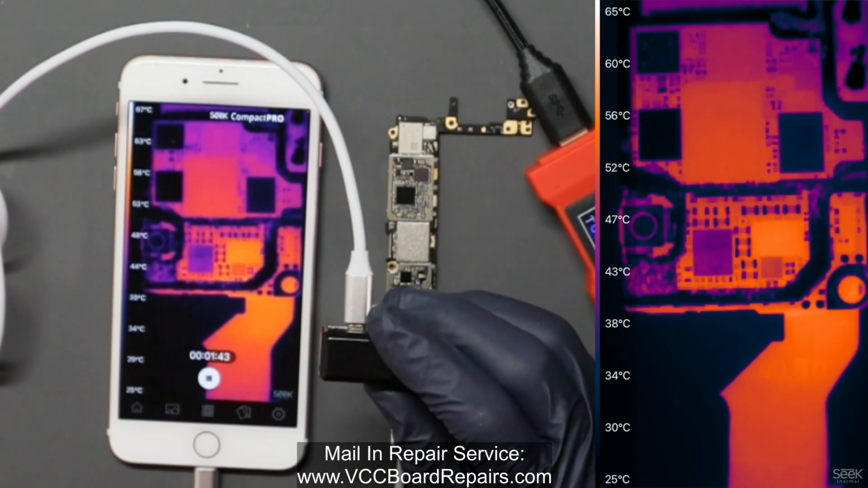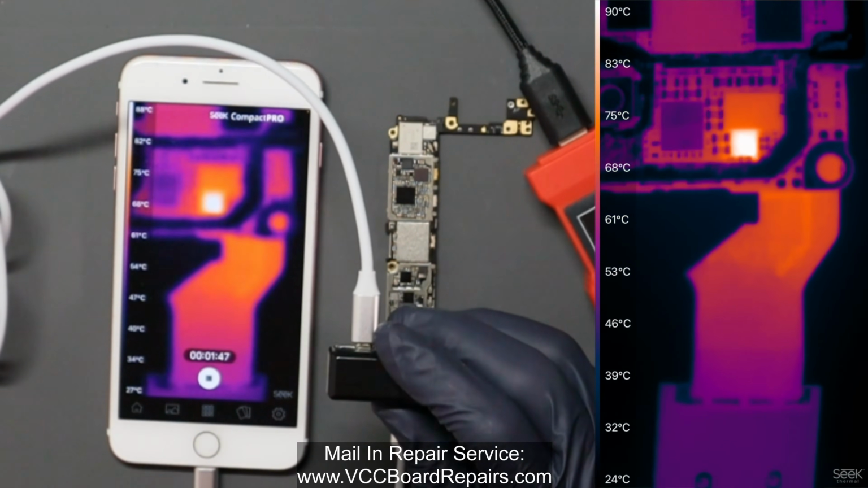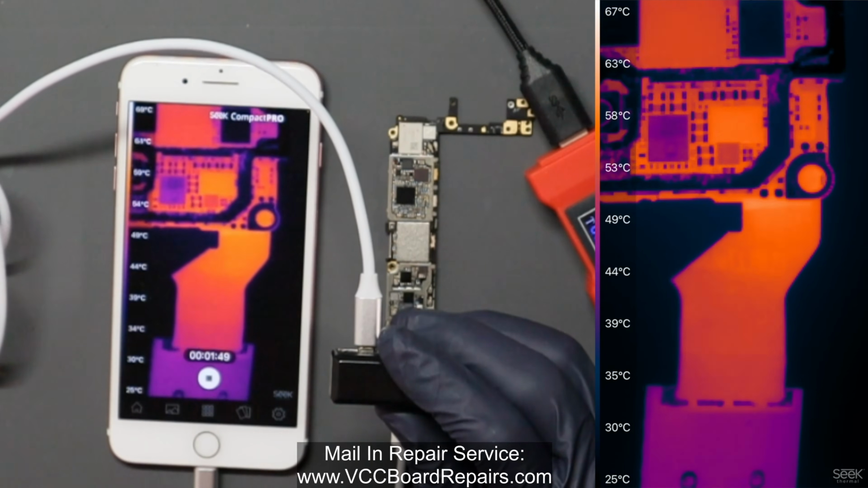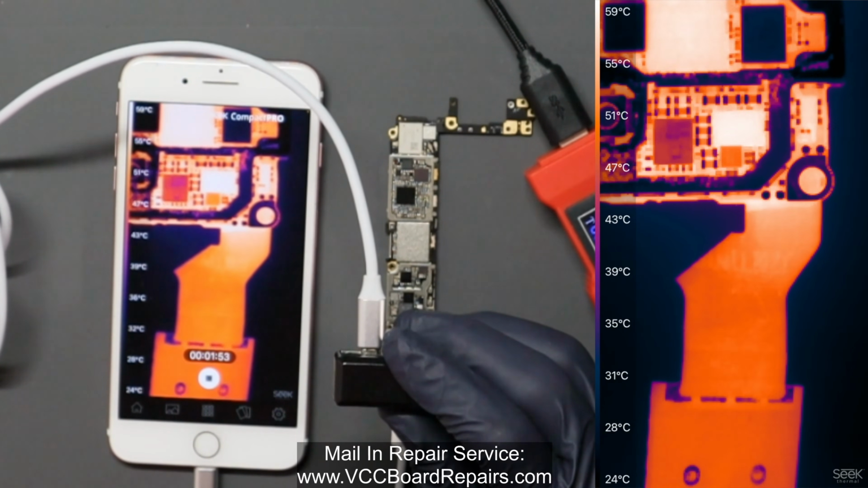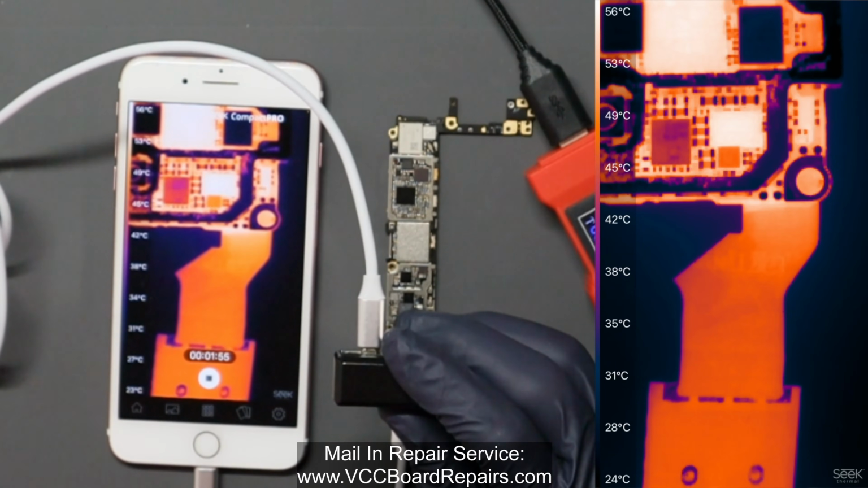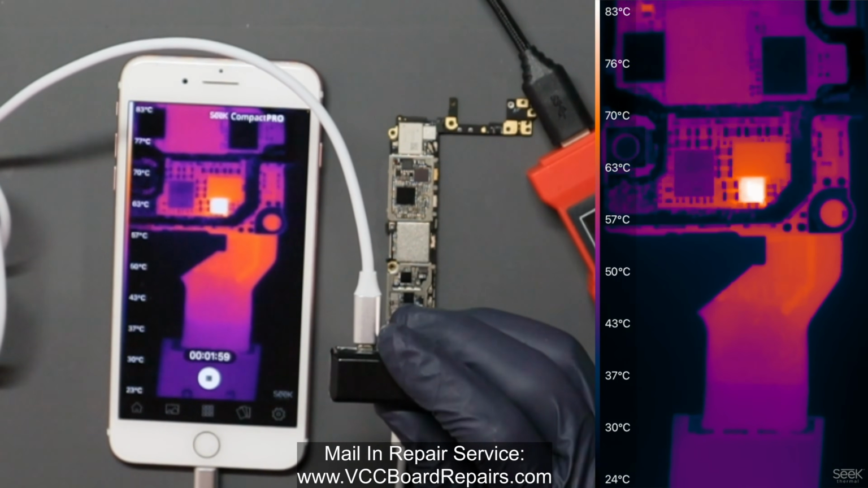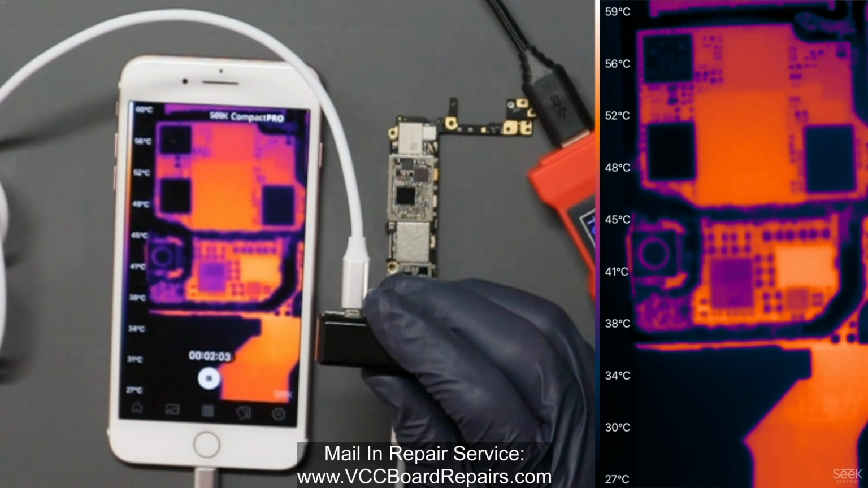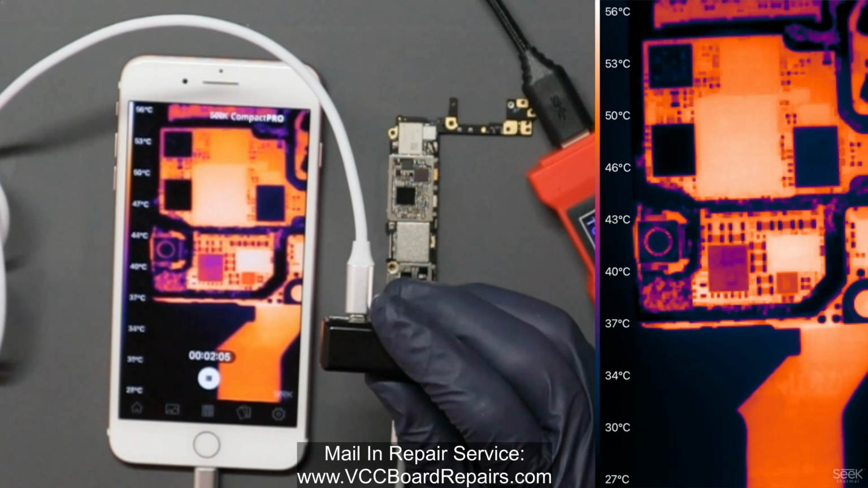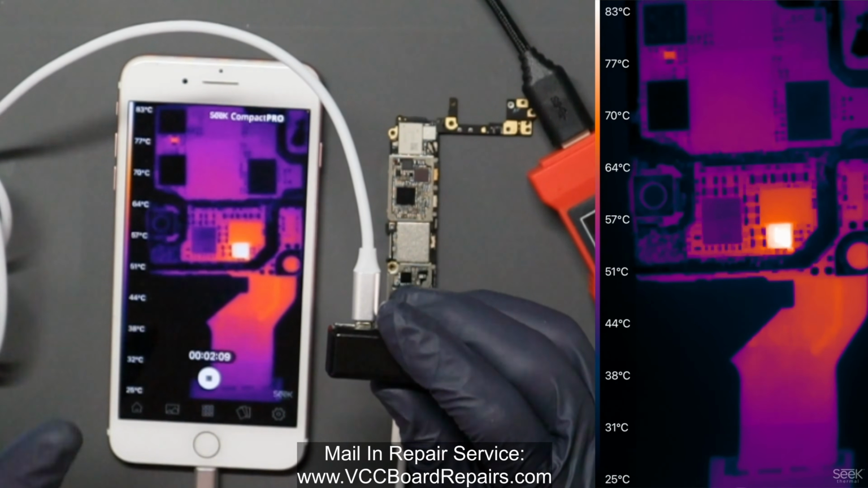The refresh rate isn't what matters. What matters is, see how the image, like the colors, pinpoint what I'm trying to find, which is a shorted component. So it's off, I'm gonna turn it on, and look at that, it just glows and stands out in the image. Also that cap there on the upper left, you can see how it glows. So this is really what I need to see.